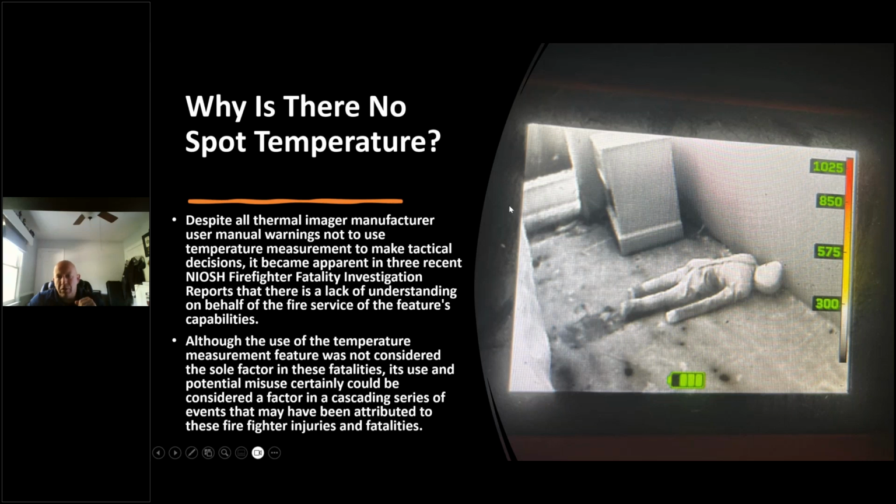And those of you who've been using this camera may have noticed there is no spot temperature in the bottom right-hand corner. NFPA 1801 2021 standard removed it because it was cited in three line of duty deaths as a contributing factor, and the misuse of this by firefighters.